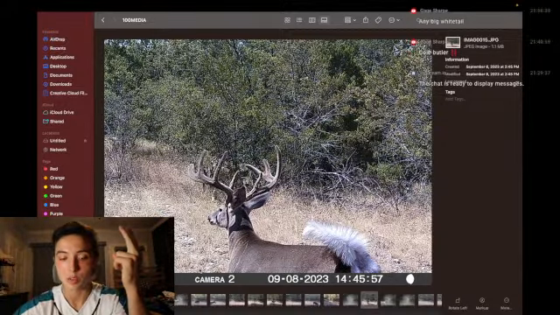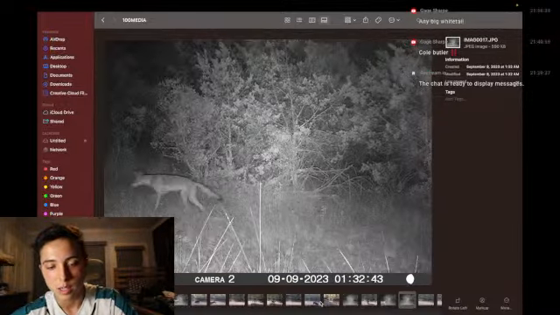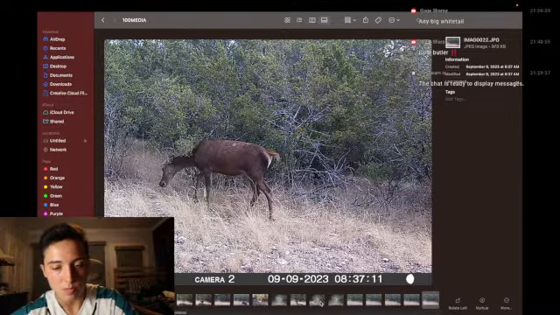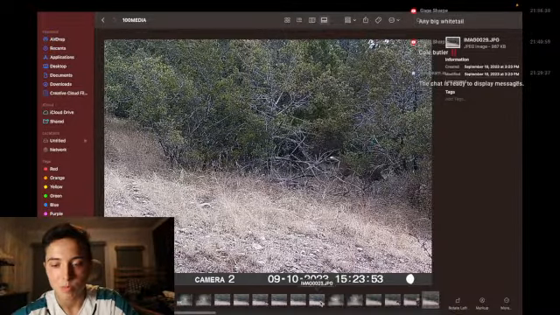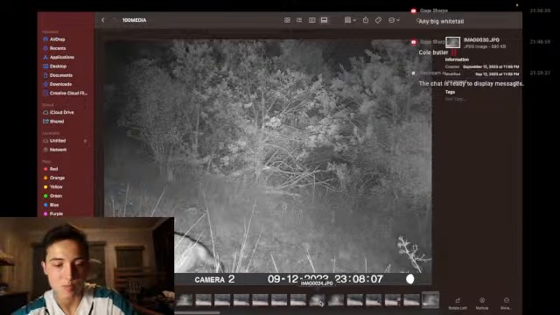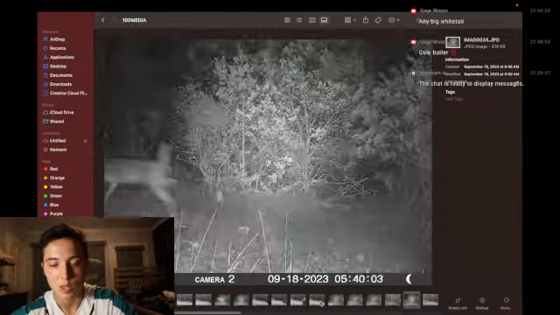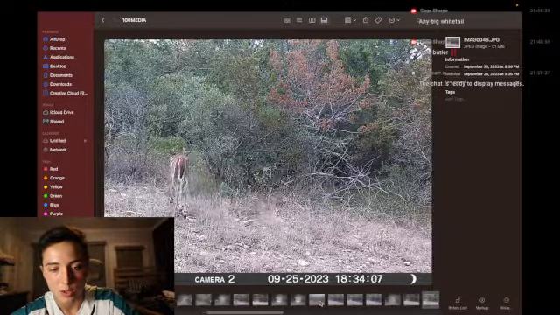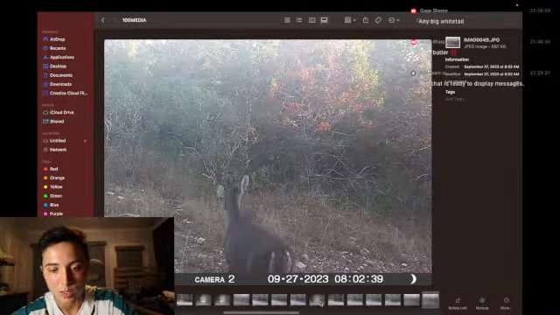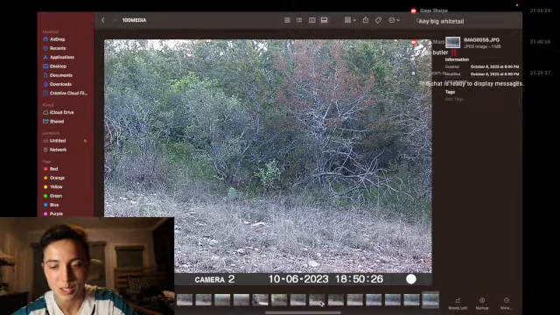Those are on completely different sides of the hunting area. But I'm seeing just as many red stag as deer, and I'm seeing just as many pictures of coyotes as deer. It's crazy, and hogs and all that. It's crazy how diversified it is, how equal it is.